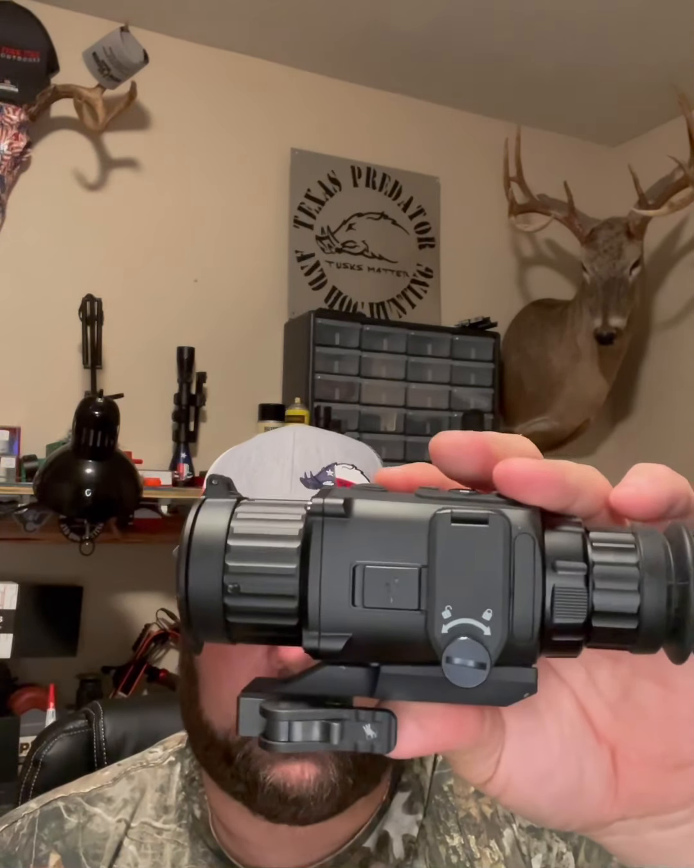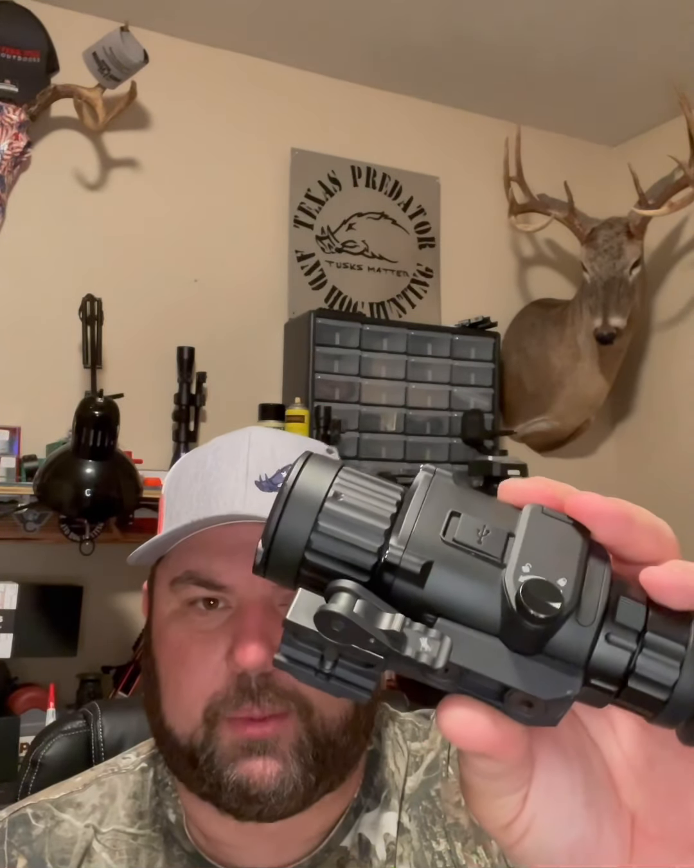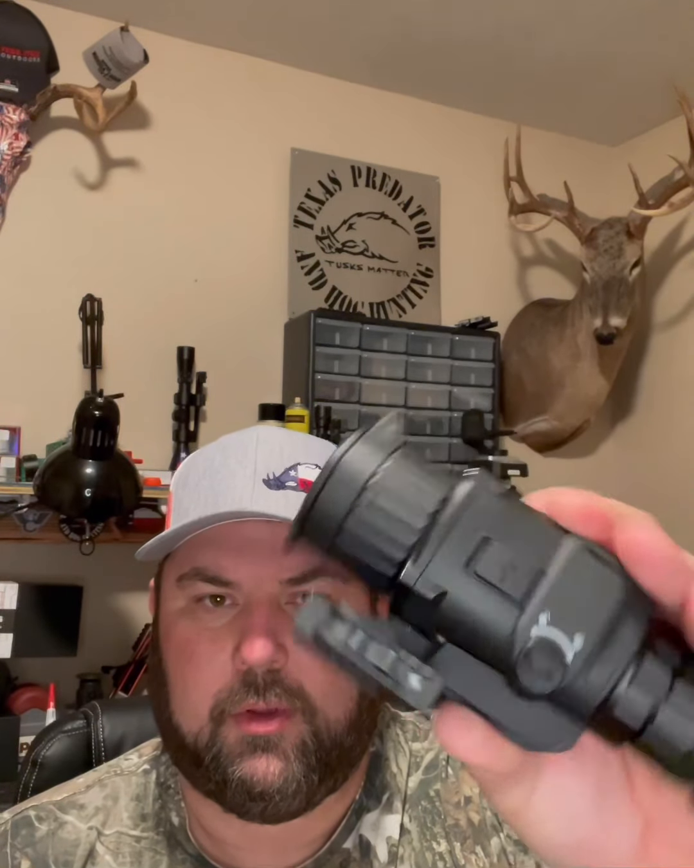This scope does do internal recording. It comes with the QD mount. Really great little scope. Battery life is pretty good on it. Lasts 4 or 5 hours probably off CR123s.